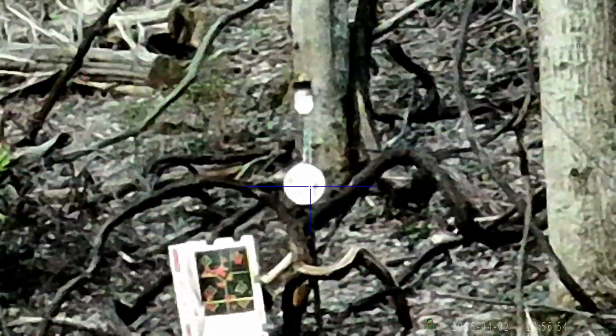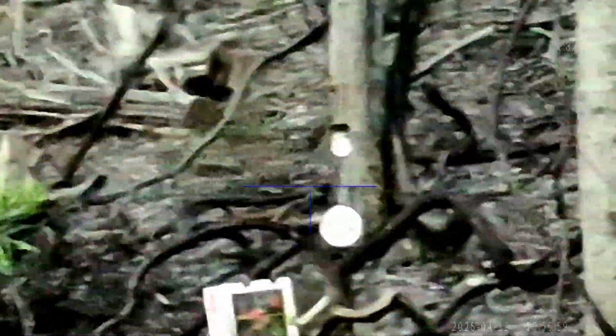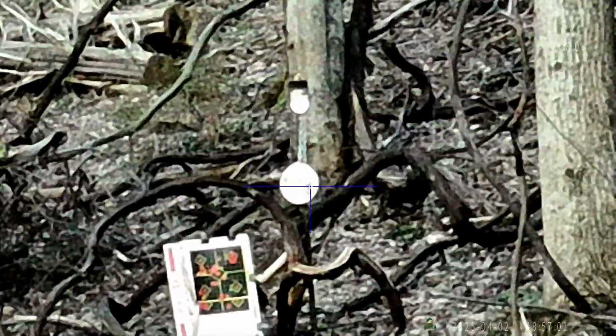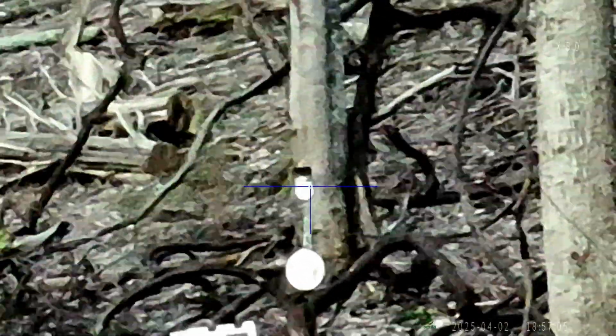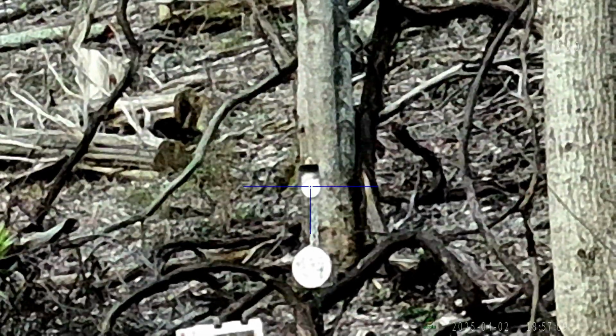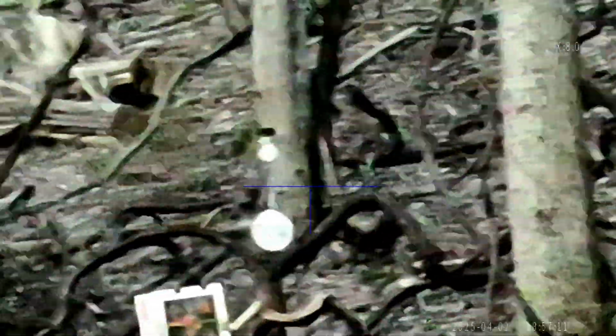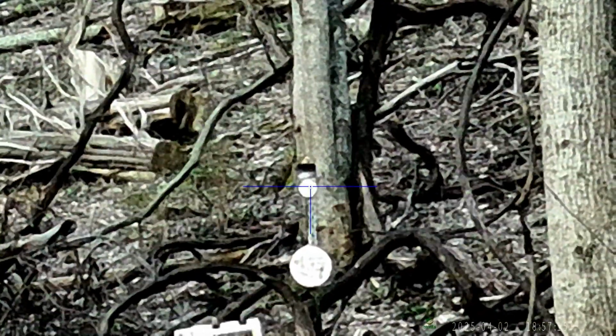Let's slap that steel right there. Absolutely. Smack. Good. See if we can crack that one. Yes, sir. I believe that was a smack, too. I've got that mounted against that post. It's not the best to be able to see what you're doing.